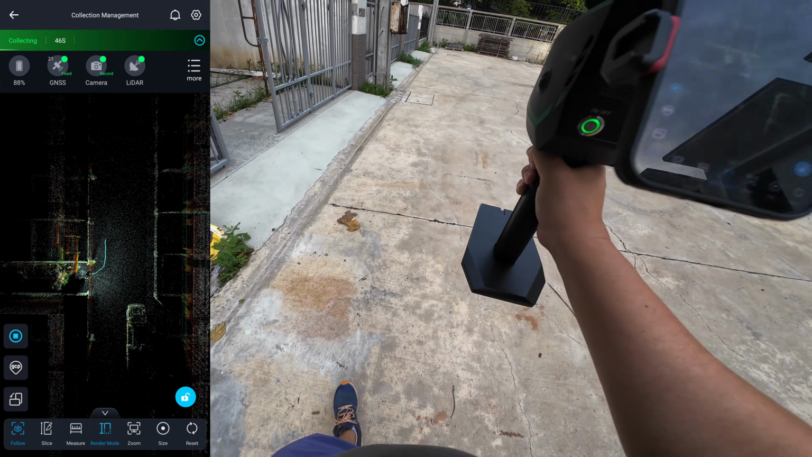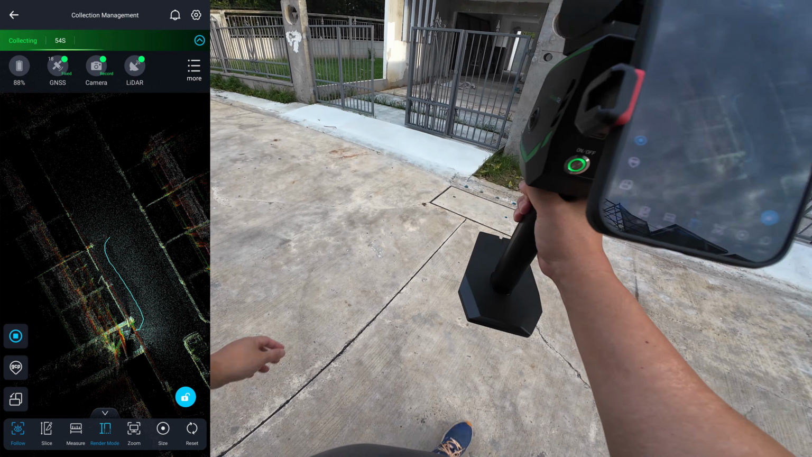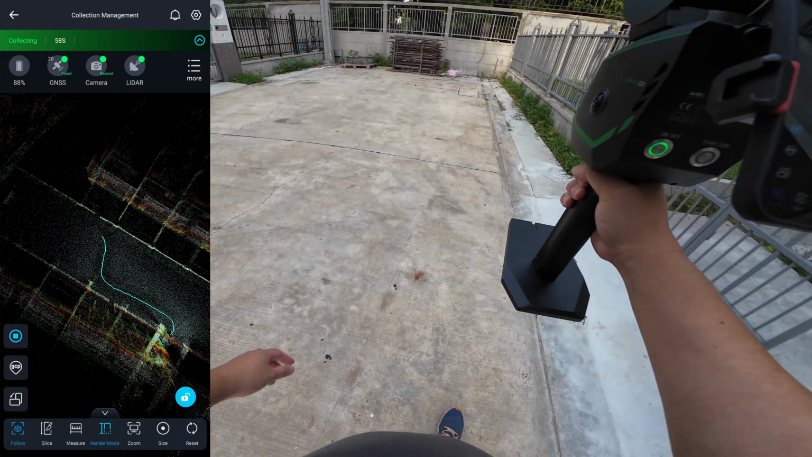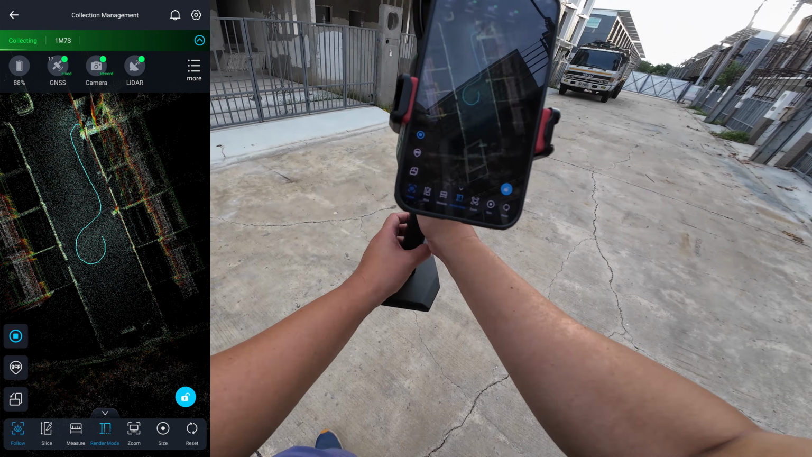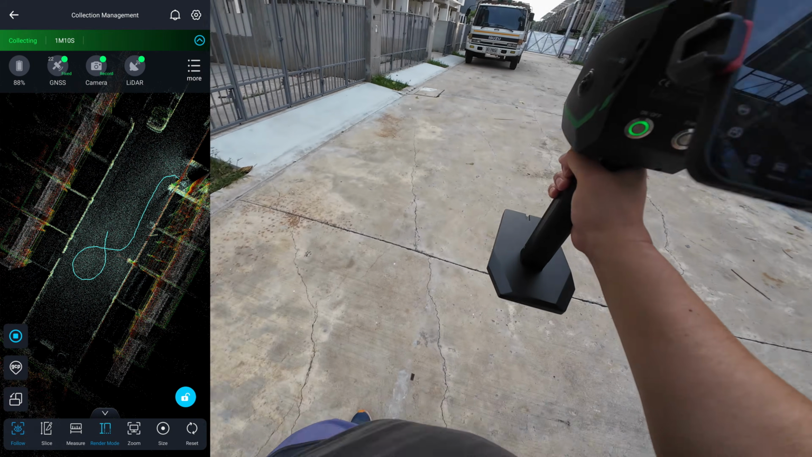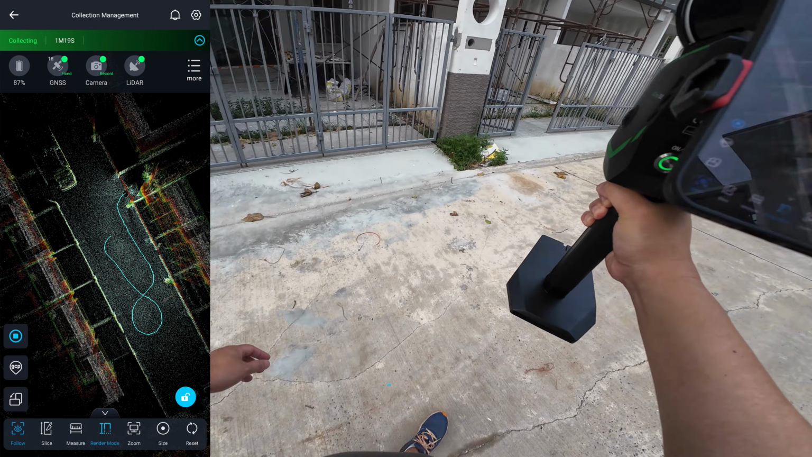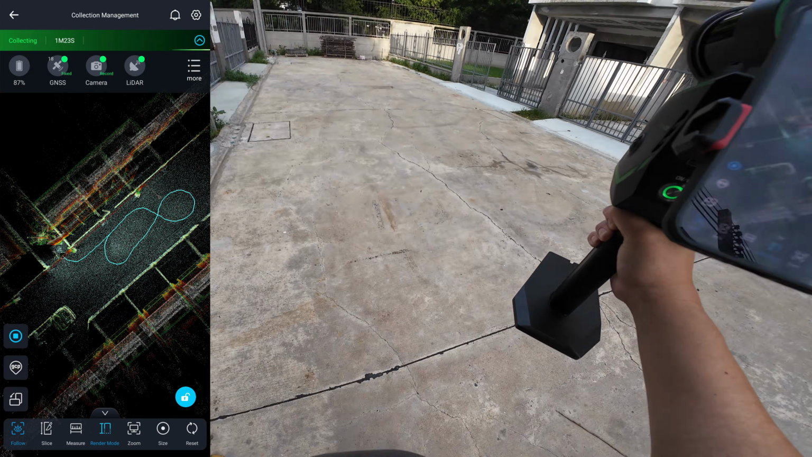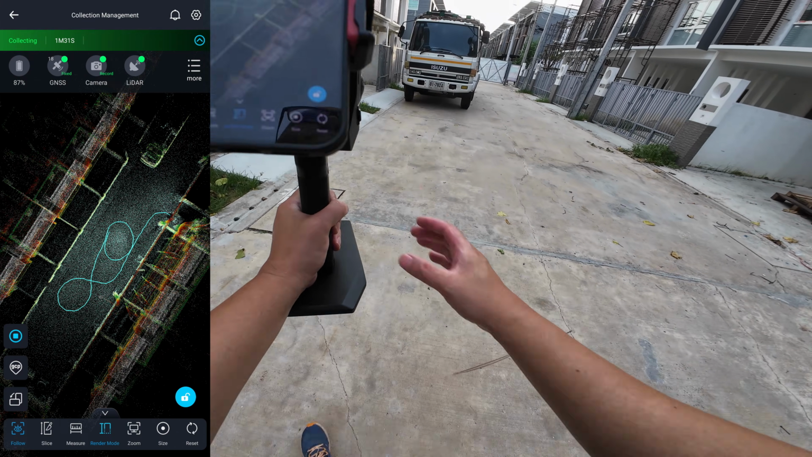RTK Fusion is the feature that lets you begin scanning outdoors with RTK enabled, then move indoors for SLAM-based scanning. The software automatically weights the trajectories from both RTK and SLAM, selecting whichever delivers the highest accuracy.